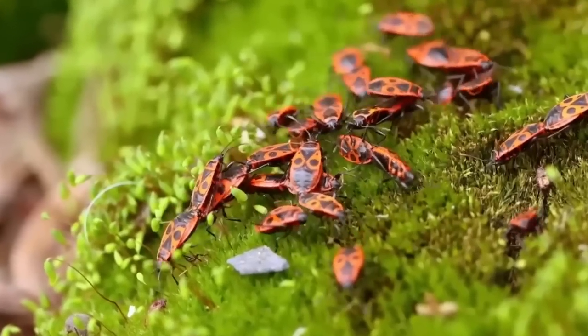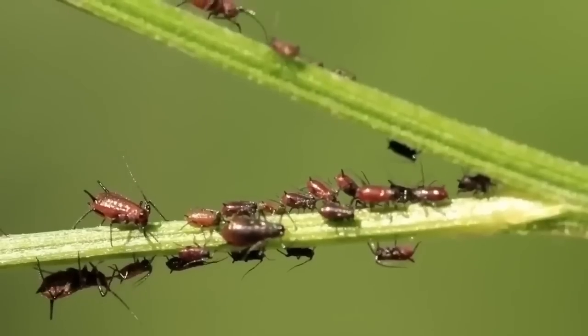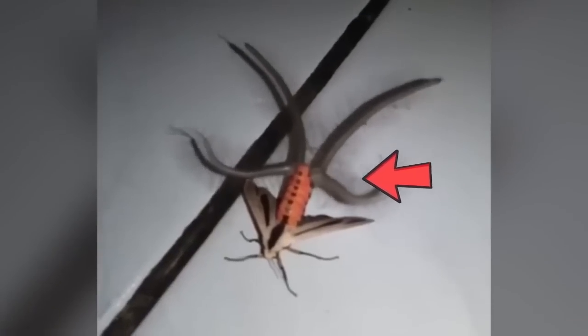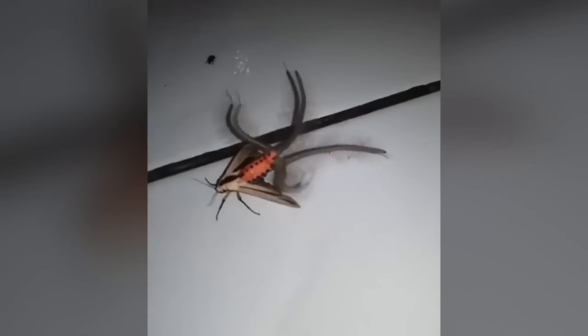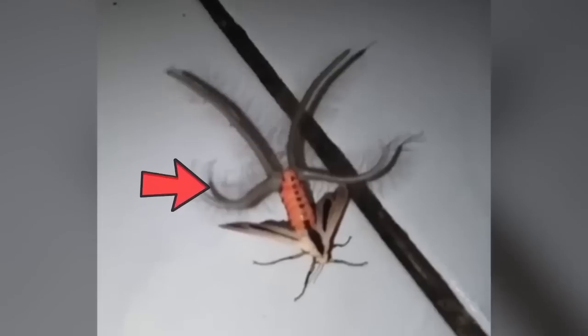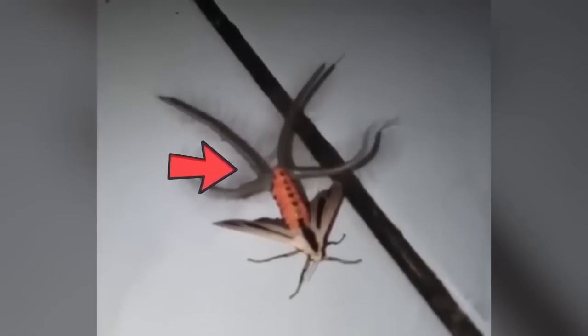Insects are creepy, and there's no denying that, but what if I tell you that these creatures are starting to get even creepier? Look at this one, for instance. When people saw it for the first time, they weren't just weirded out, but also confused, not knowing what kind of insect it was. But let me tell you, it's called Creatonotos gangis, and it's a kind of moth, usually called the monster moth, created by Satan himself.